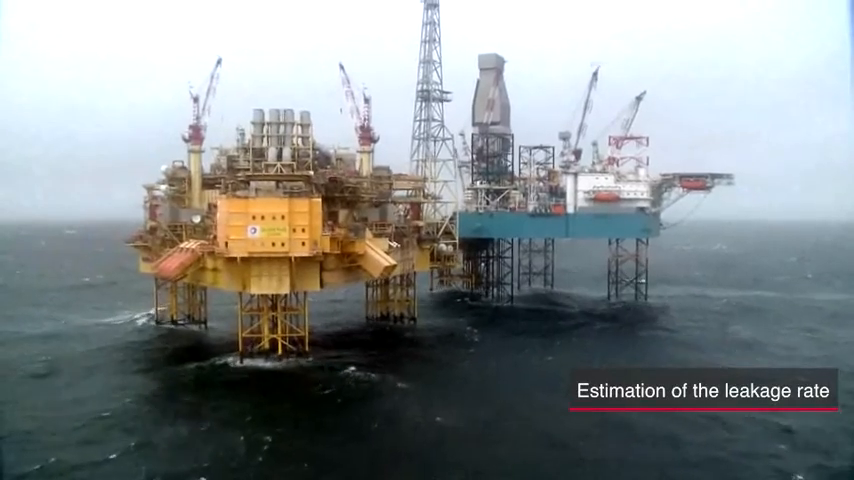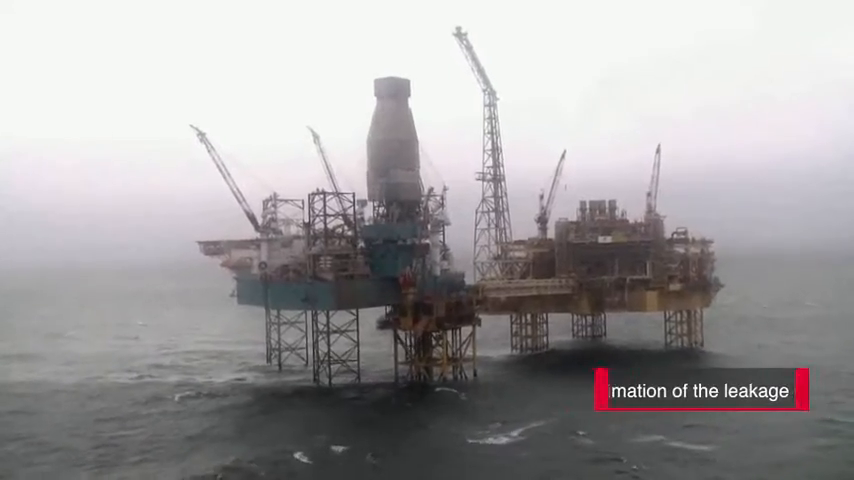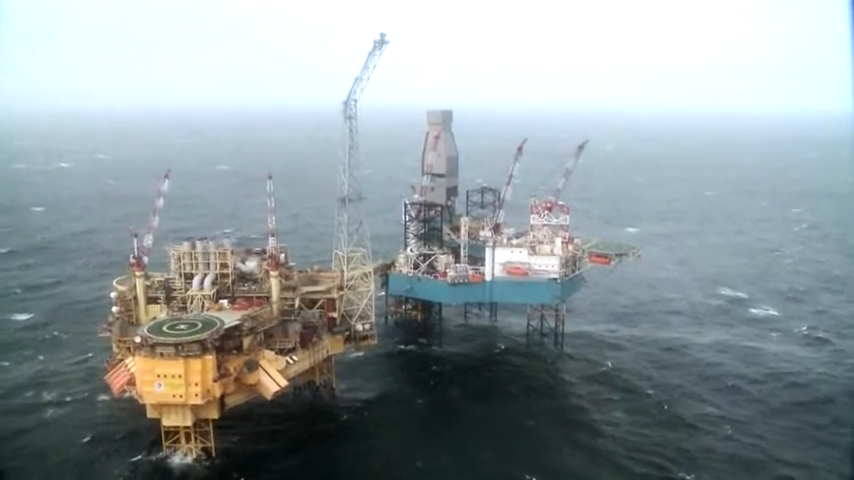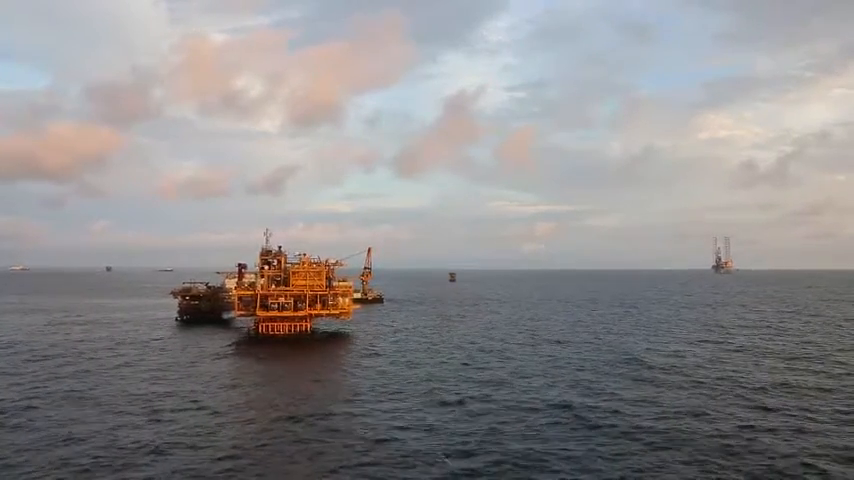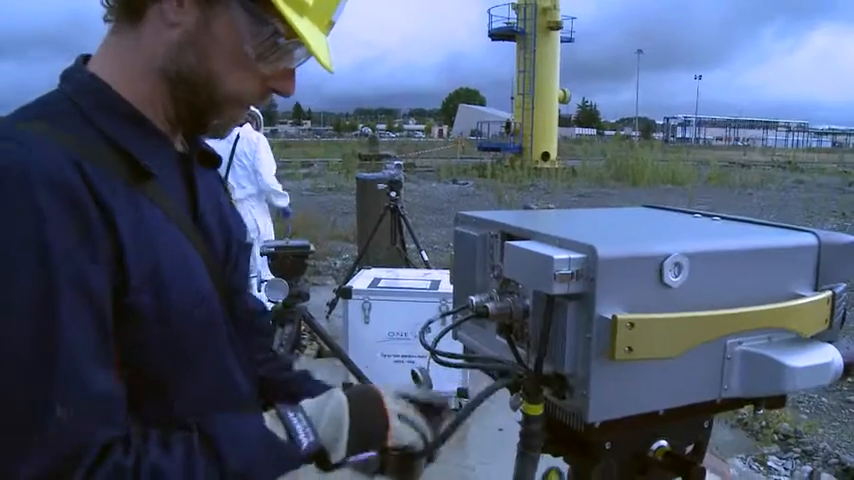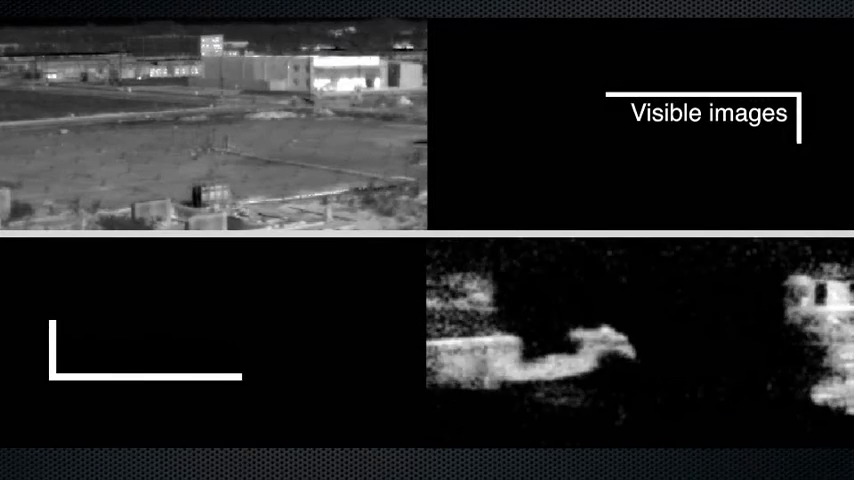Firstly, it is crucial to have an estimate of the leakage rate, as knowing whether the rate is rising, stable or falling will allow us to manage the crisis from a strategic point of view. The second requirement is to know the location of the cloud in order to manage the operational aspects of the crisis. The infrared cameras currently available on the market are capable of detecting the presence of gas, but do not provide any figures such as the level of methane concentration at a given point.